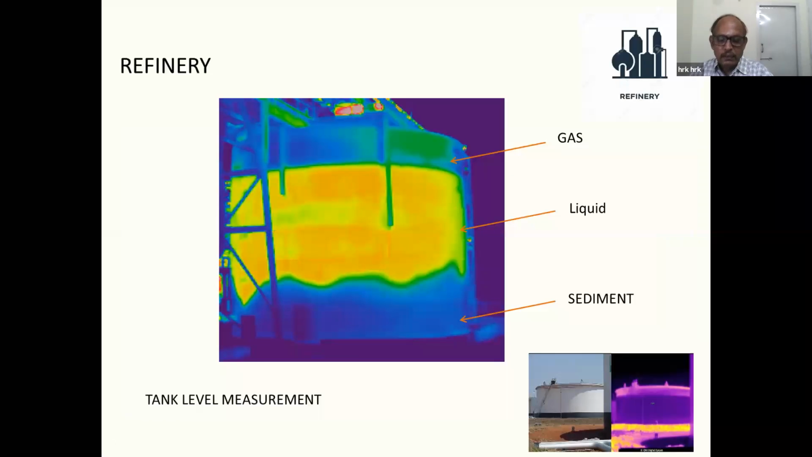Another important thing, as Mr. Chairman has told, is that we can also monitor the temperature in the LG Polymers accident type of case, and avoid overfilling and monitor the level during filling. We can use thermography as an additional level monitoring device, and we can also find out how much sediment has accumulated in the tank bottom, so that we can take preventive maintenance action.